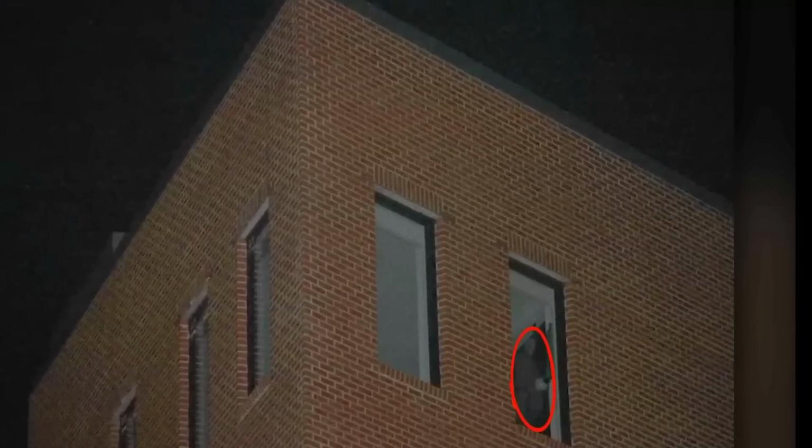The user shared multiple zoomed-in versions of the photo showing the figure from different angles, leading to various theories from the online community. One guy even humorously joked that the figure resembled Mark Zuckerberg. On the flip side, you saw others taking a much more serious approach, trying to really determine what could have caused this bizarre apparition. Some are speculating that it might have been a homeless person just seeking shelter in the abandoned warehouse. Others think it's a ghost.